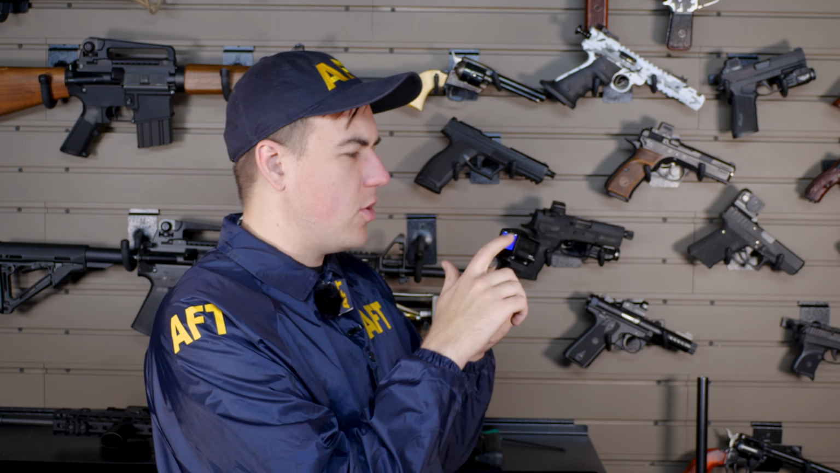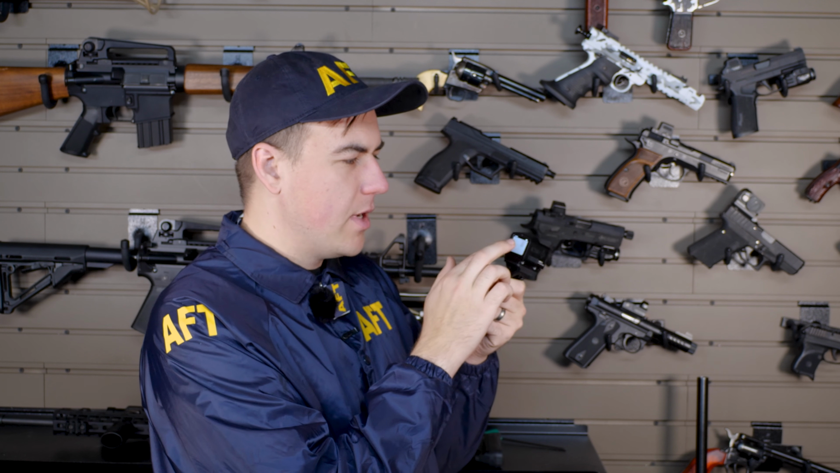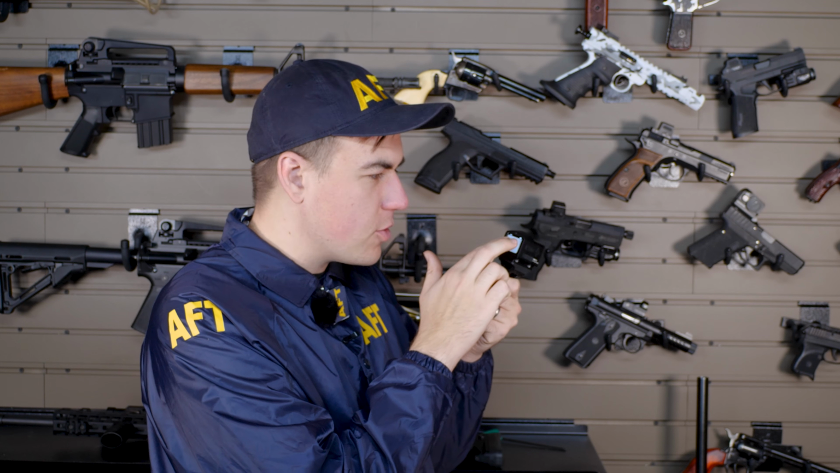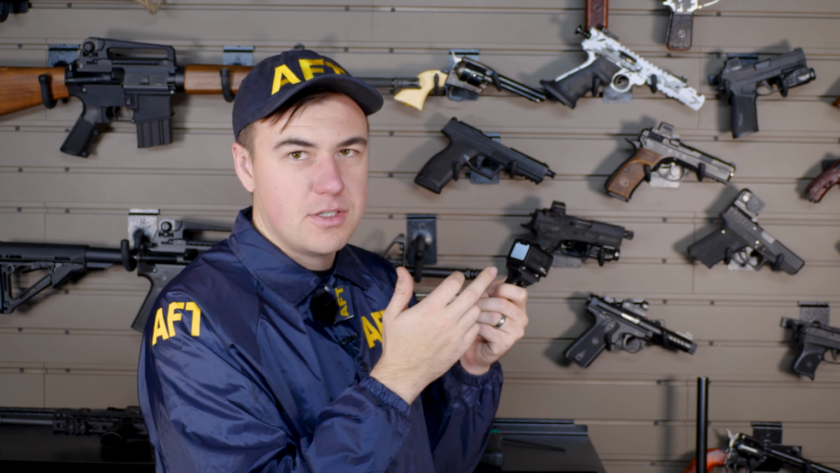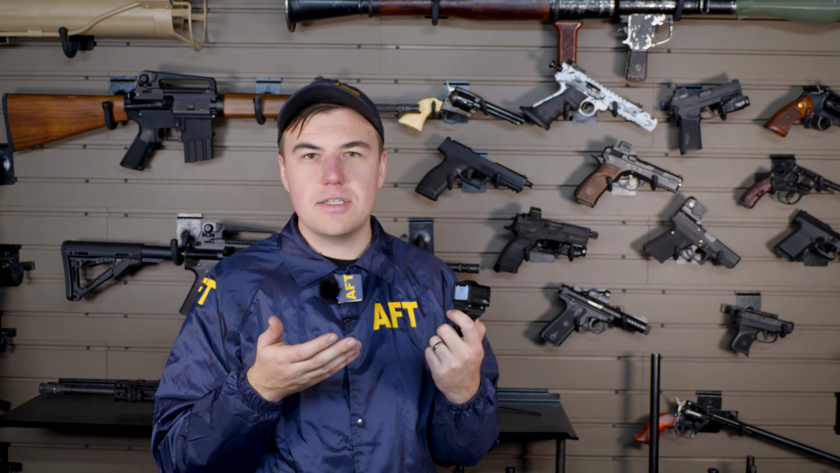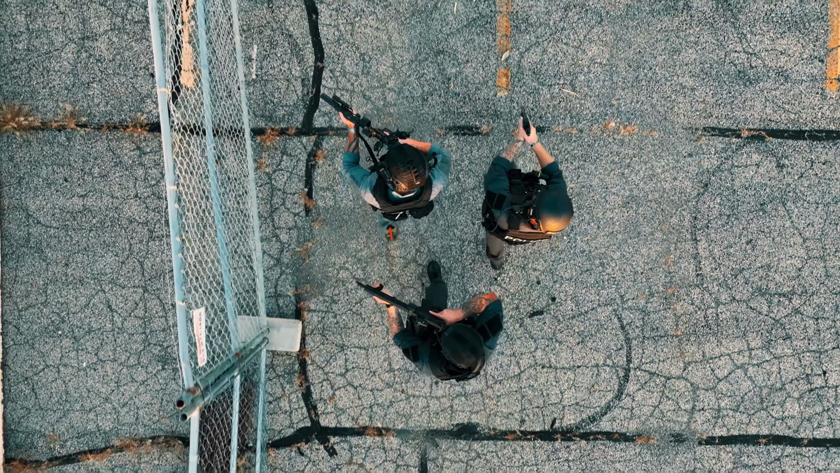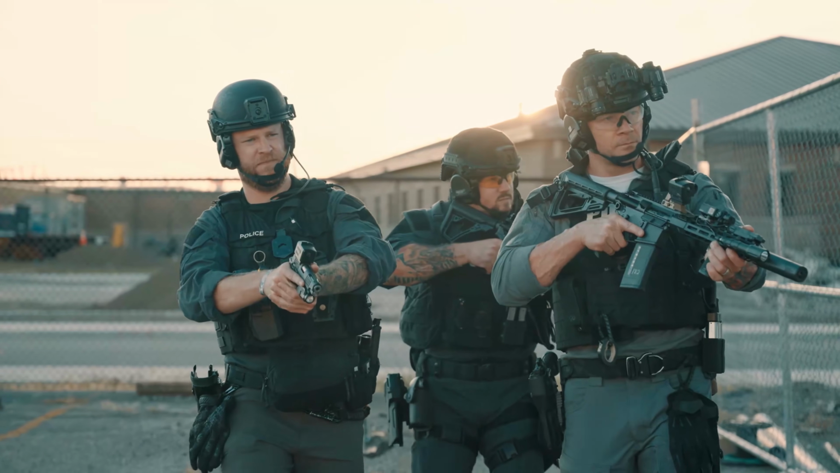Also, it's a very small touchscreen, which is fine for quick swipe motions, but the pinch and zoom when you try to increase the magnification is not great. I just don't think a touchscreen has any place on something that's going to see any serious use. It's fine for civilian hunting, but for any sort of military or duty application, I think this is just a hindrance. The zeroing for this sight was also a little bit weird.